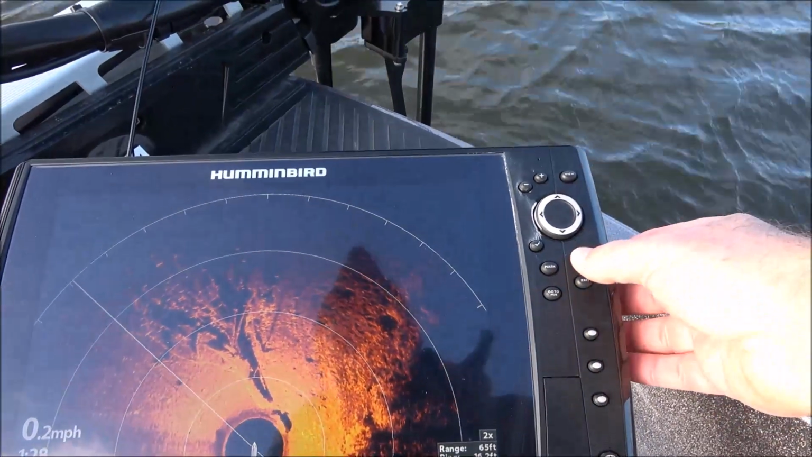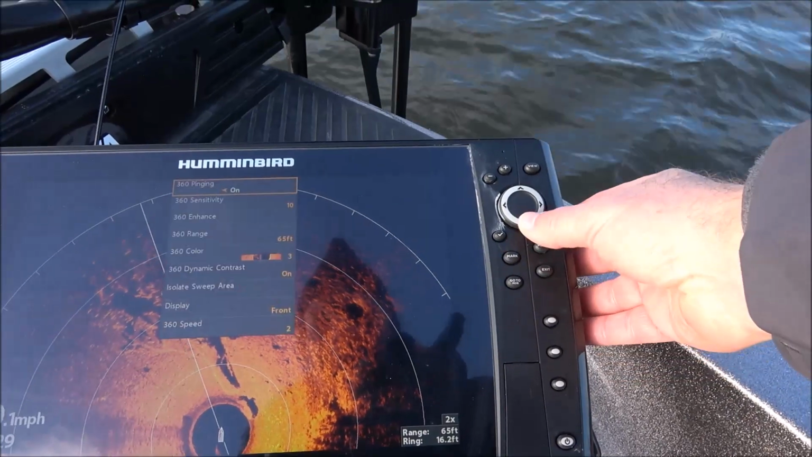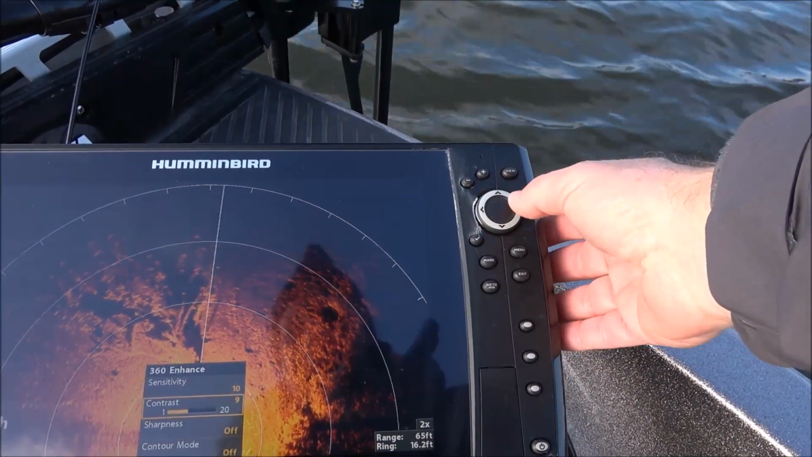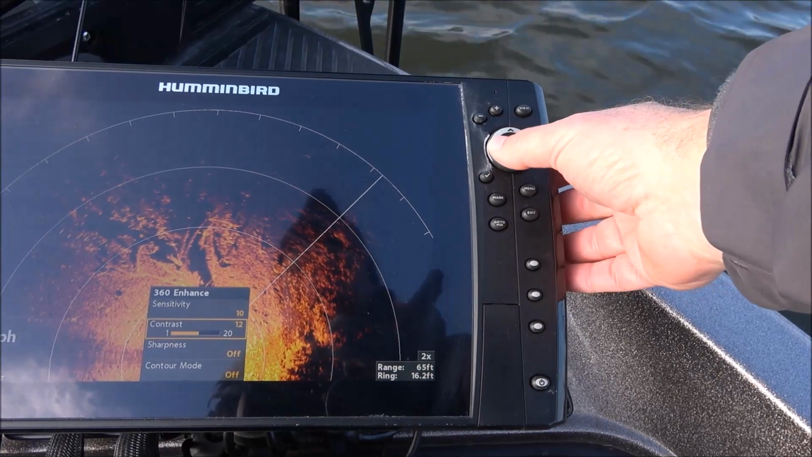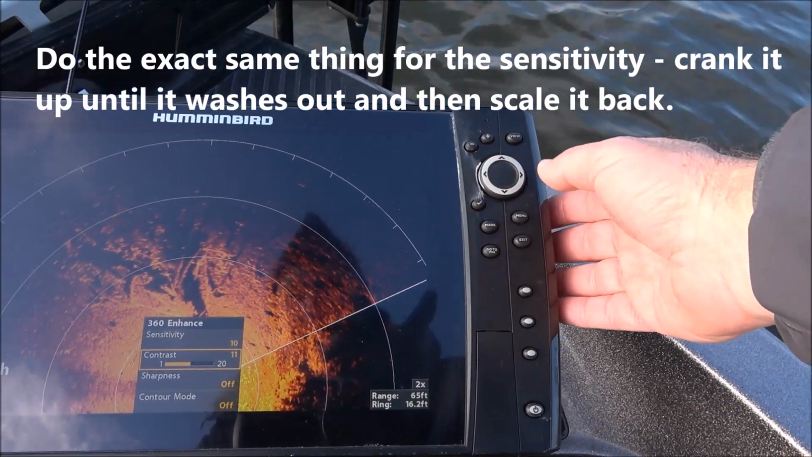So, again, what I want to do is go to enhance, and the contrast, I want to keep bringing that up until it starts to wash out, which it's starting to wash out there, and then back it off a little bit.